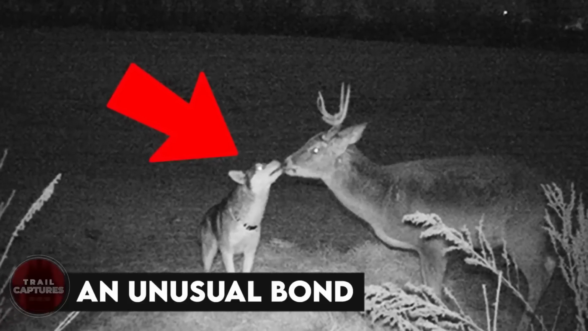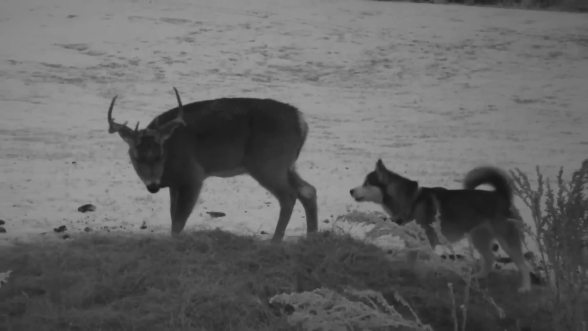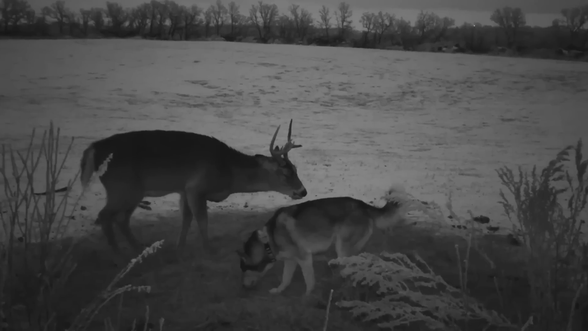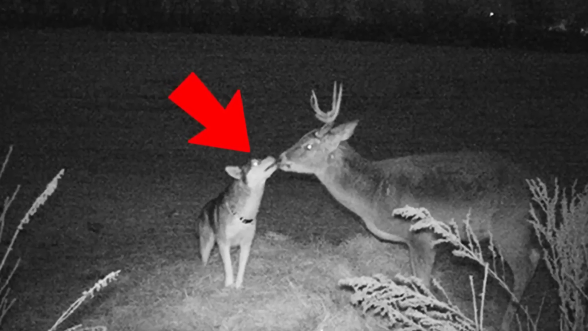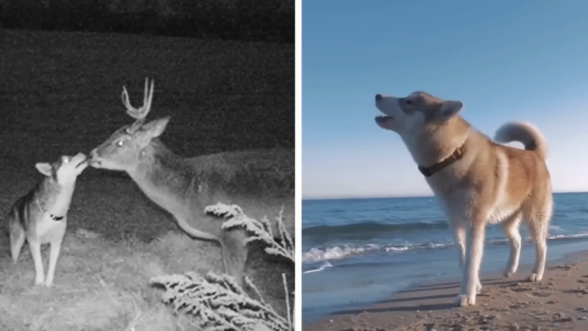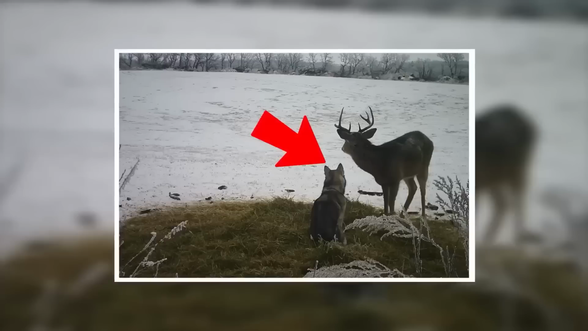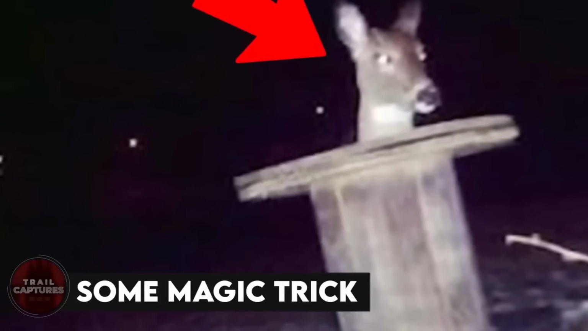An unusual bond. A husky and a buck, not two creatures you'd find being so lovey-dovey, but this trail cam showed how anything is possible, and how we might never know what exactly is going on in the wild. And this dog apparently used to run away from her home just to be with the deer and spend some quality time together.